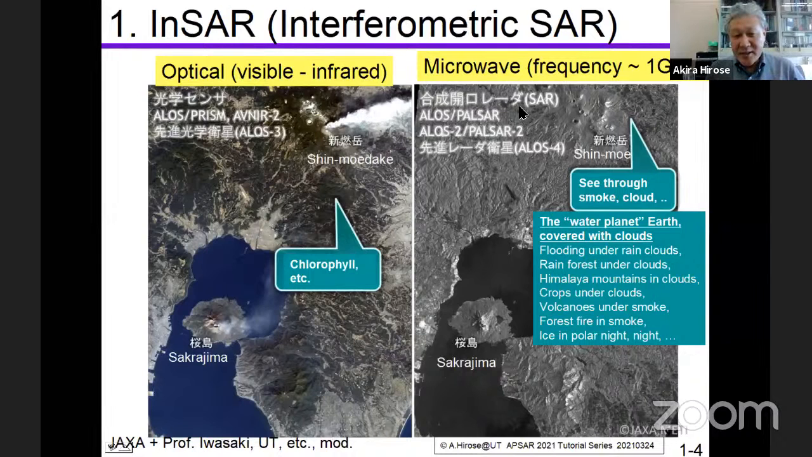On the right-hand side, I show the ALOS-2 PALSAR-2 image. In this case, we use microwave of about 1 gigahertz. It is not colorized, but we can see the intensity of the backscattering on the surface.